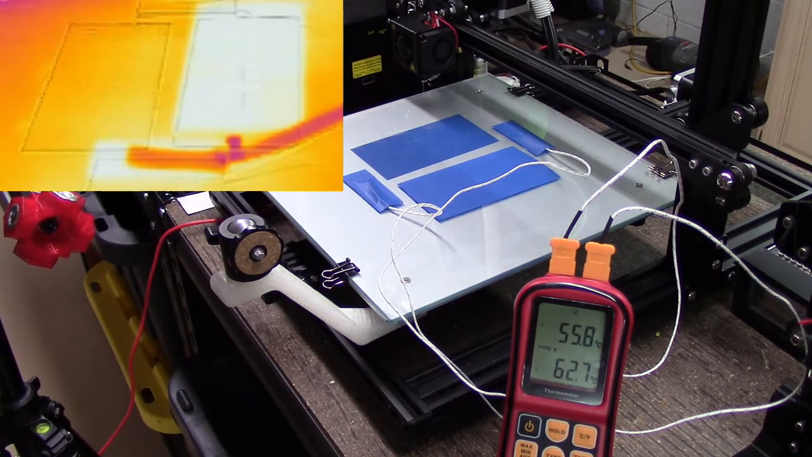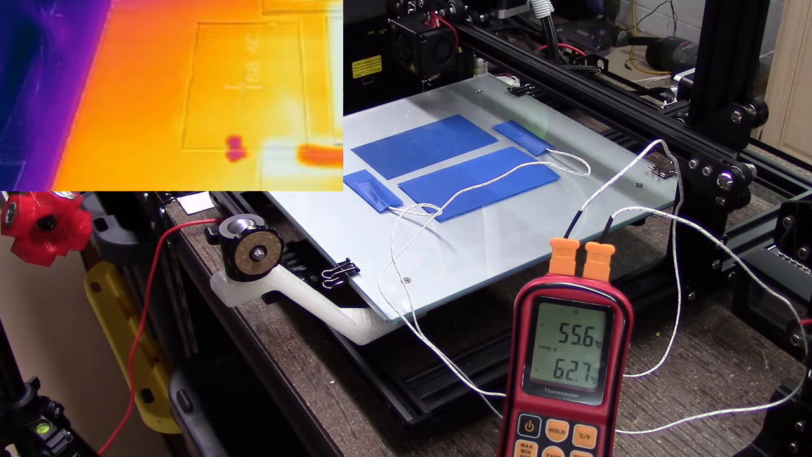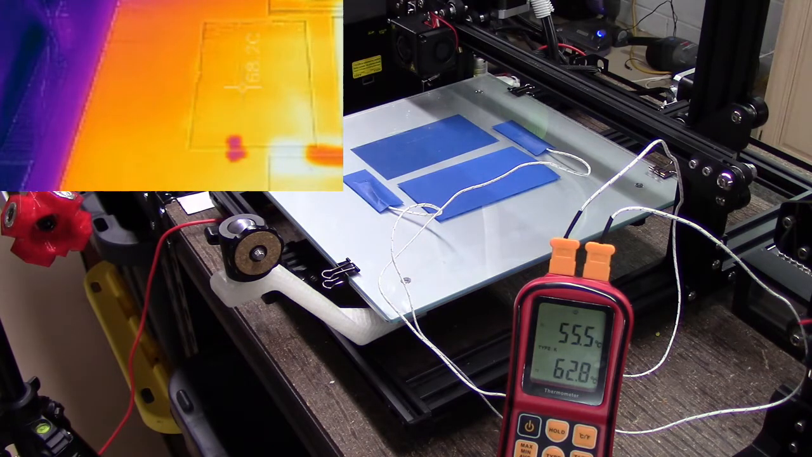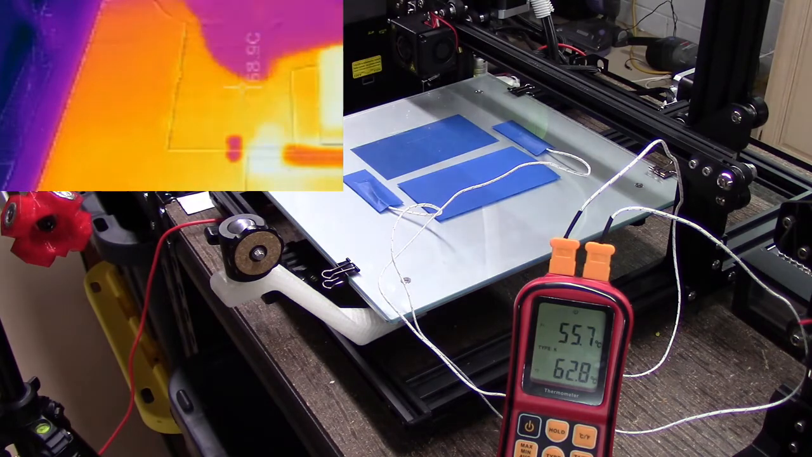Now, from the Flir's perspective, this is probably the closest the Flir has read to the controller in both of my tests so far. In this test, I'm reading 68.5 on the bed. So this guy here is 68.5.